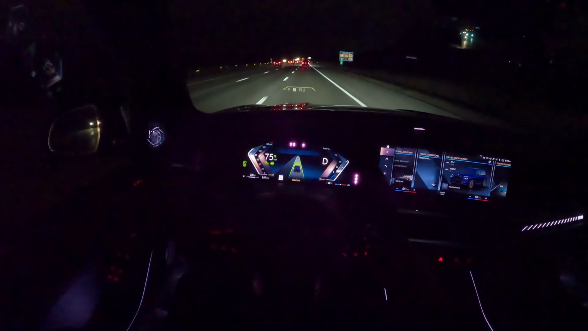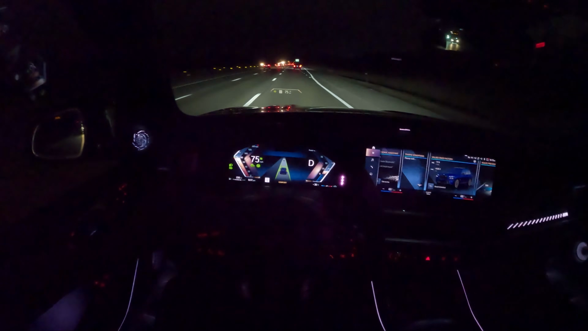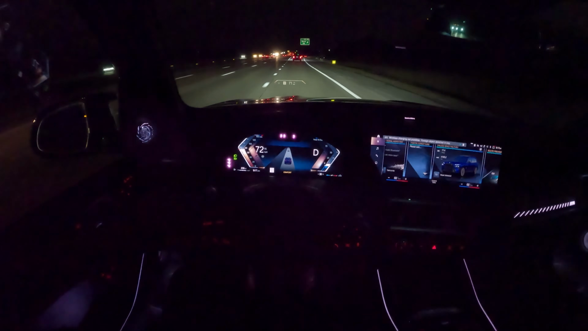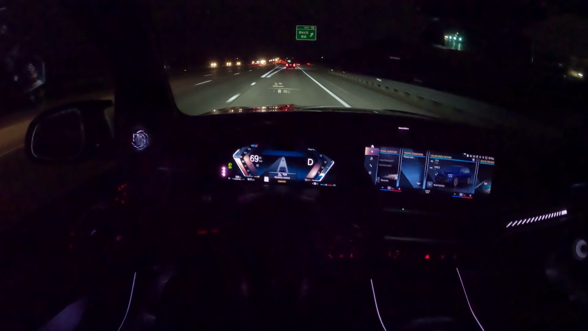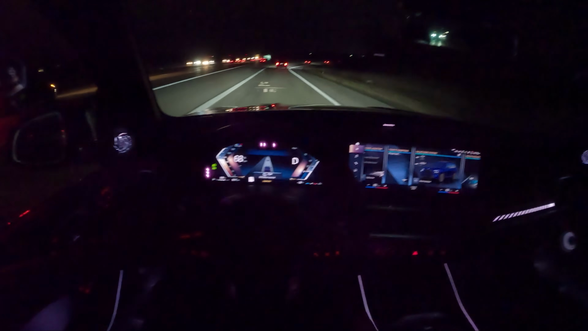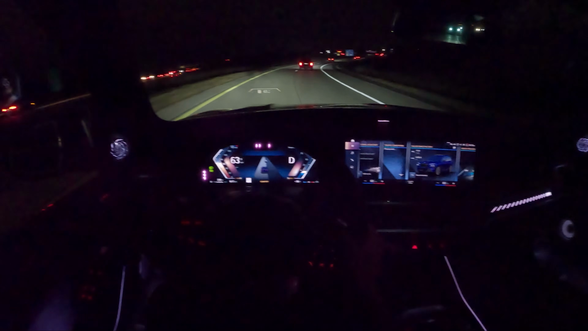I mean, it works. It's checking its surroundings. It knows where vehicles are around it. But I wish there were a way to adjust that and make it just a little bit less abrupt. I think that could definitely catch some passengers off guard. Distance control works really well. I mean, all the adaptive cruise control and driving assistance stuff in here is really well done.